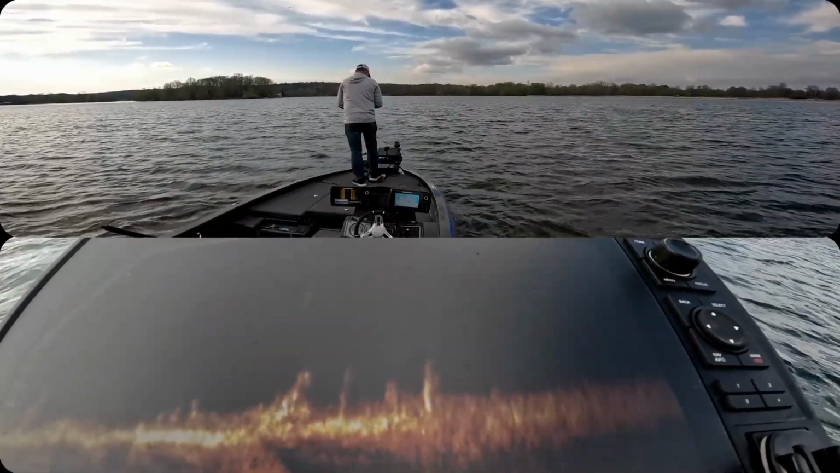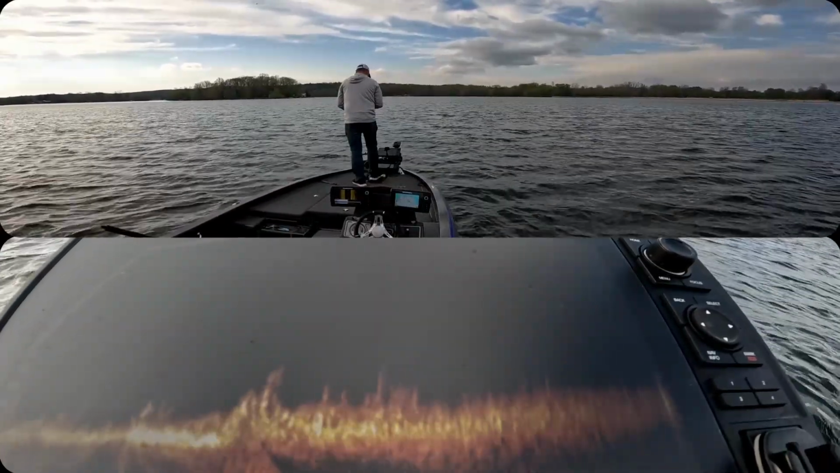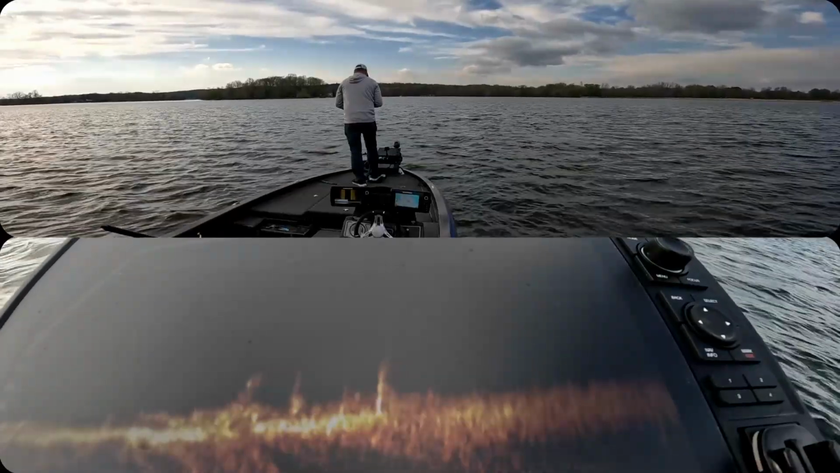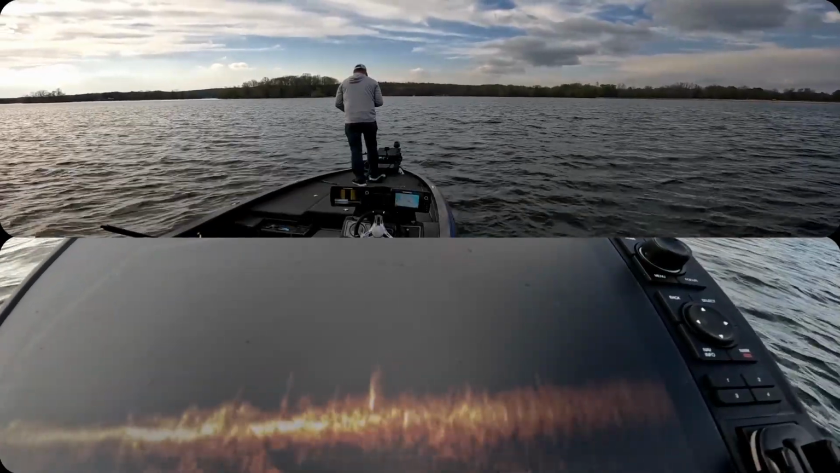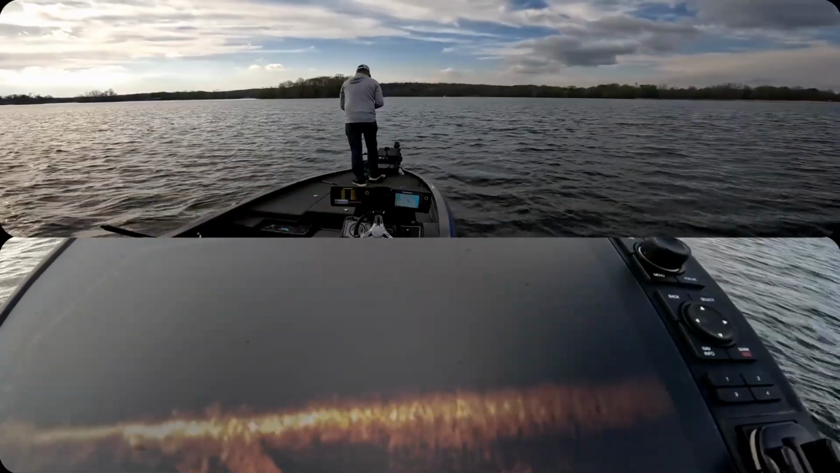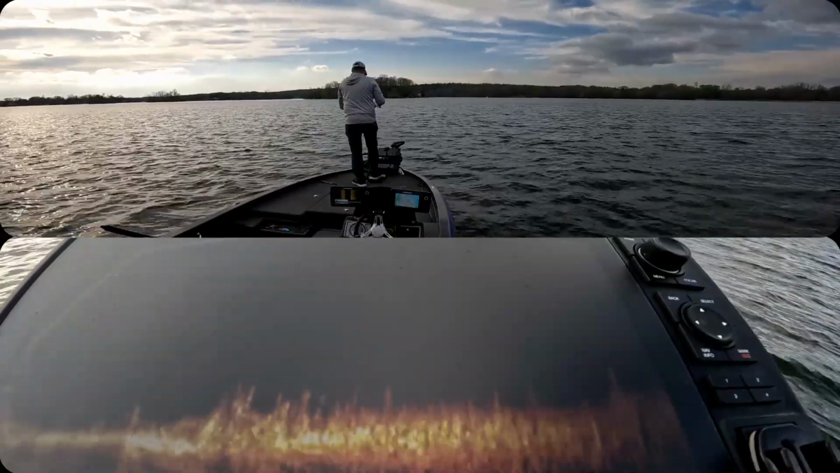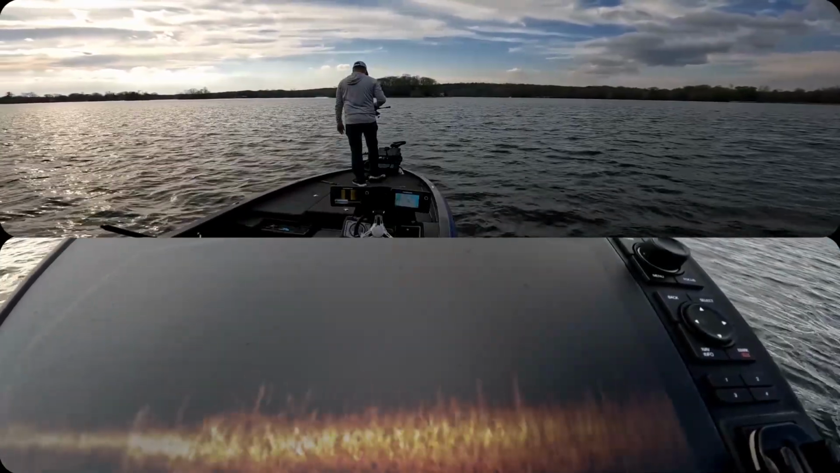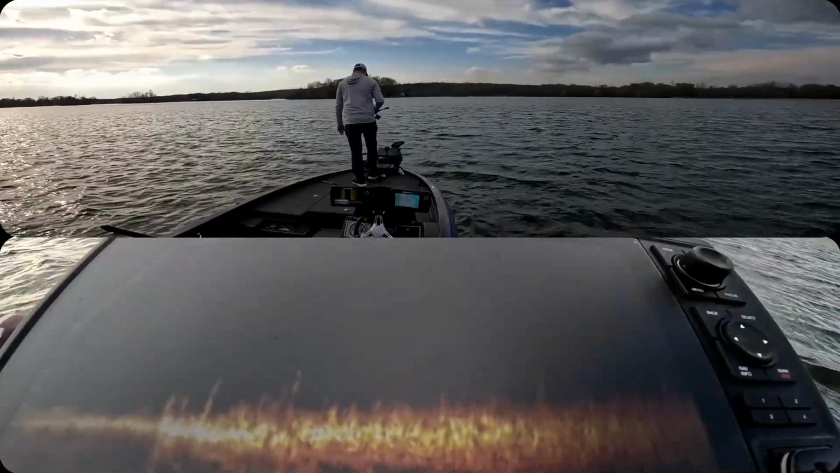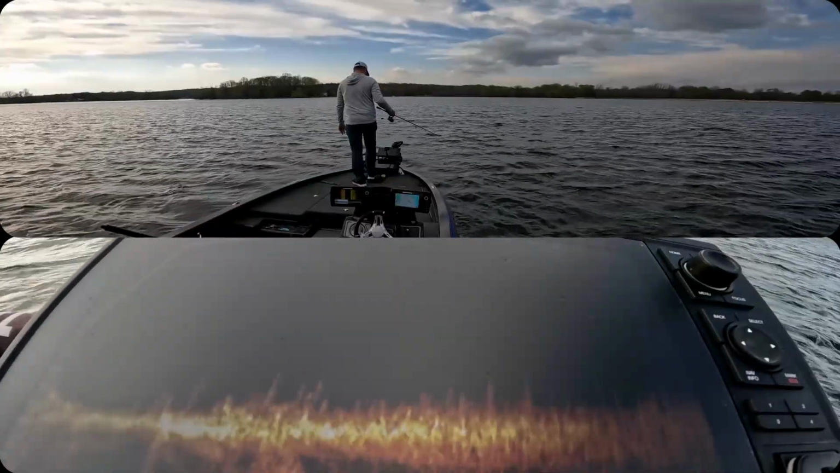There's one way up high. Let's see if I can get that to go. He's coming for it. Yeah. Tricky. They've been doing that all day. Follow it right to the boat. And then turn off.